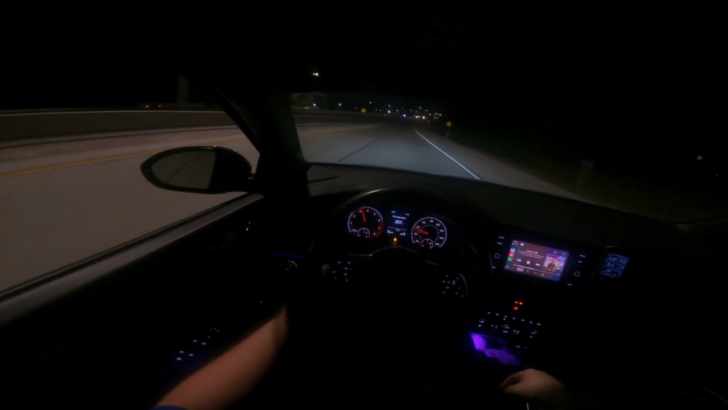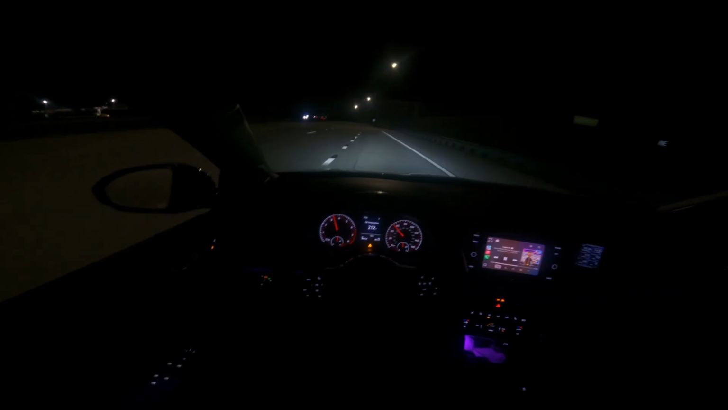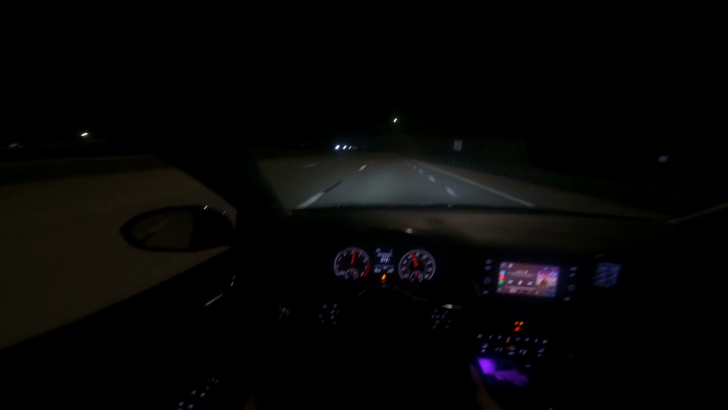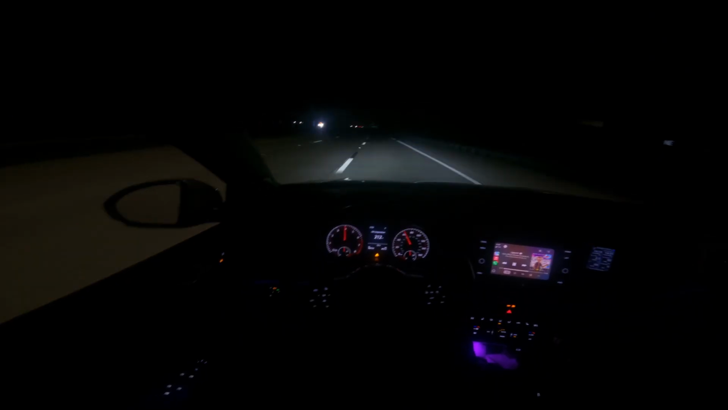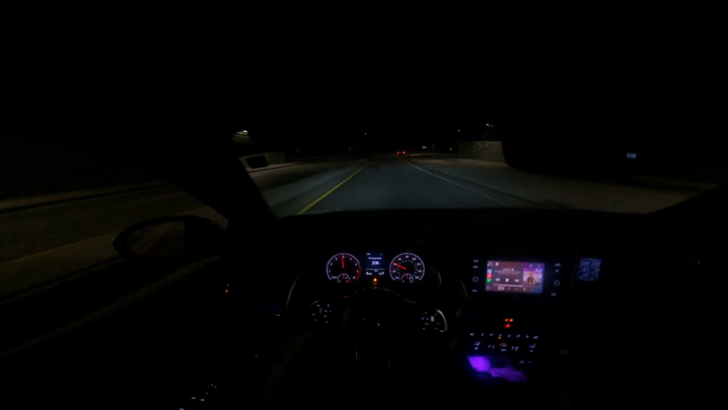See, this tune's nowhere near as fast as the other one. Quite literally the only reason why I came down this way. Quite literally.